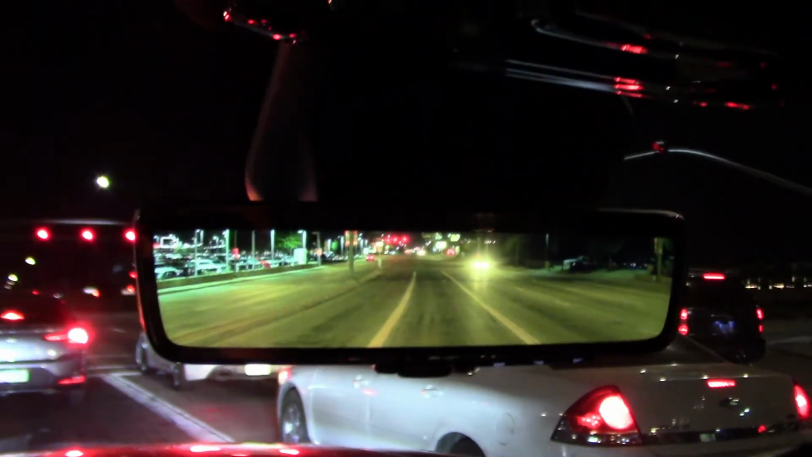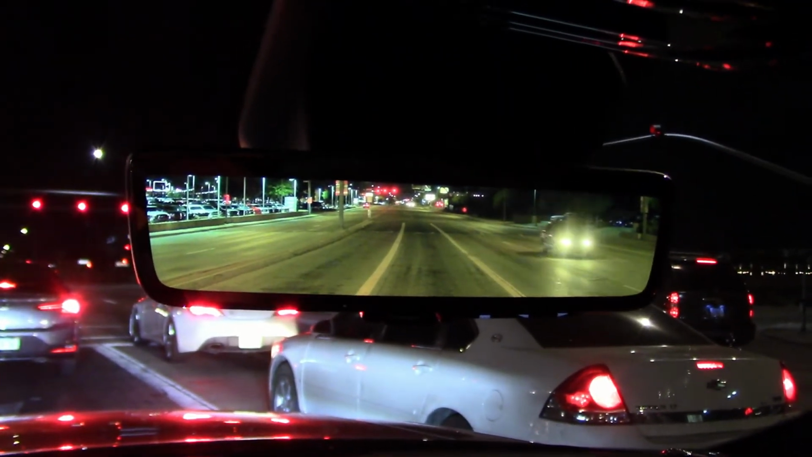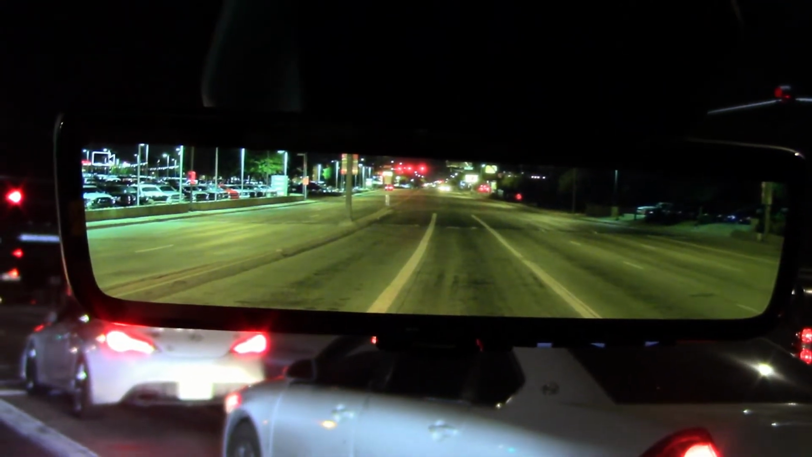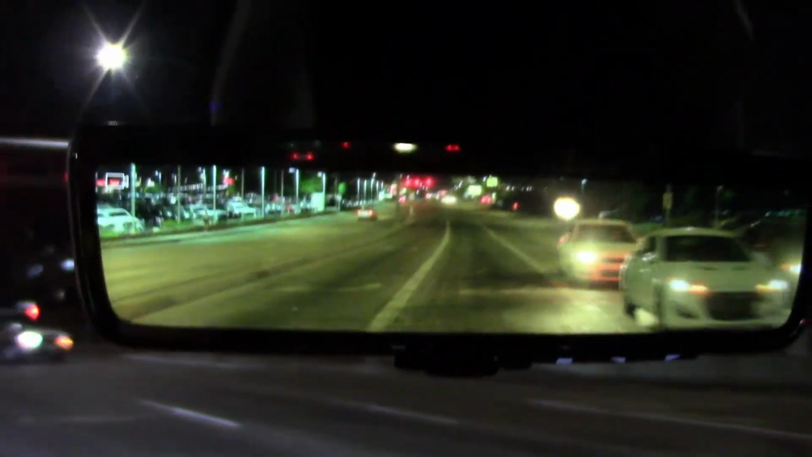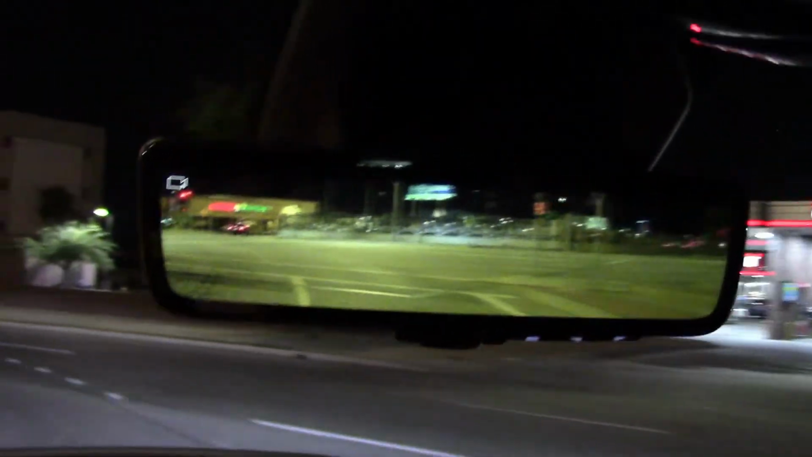This brings us to another cool feature. Instead of a typical rearview mirror that reflects glass, this is a rearview camera setup, giving a very wide view of what's in back of you. Definitely a nice thing to have. Gives a good view on the side too, so you don't have to keep looking at your left and right outside mirrors.